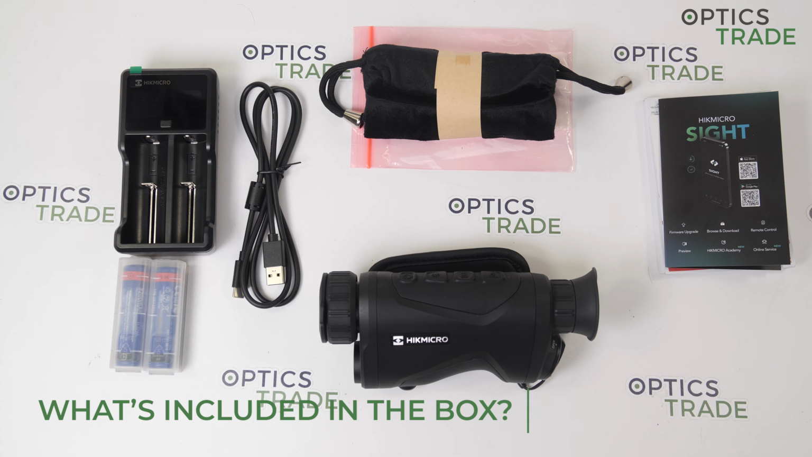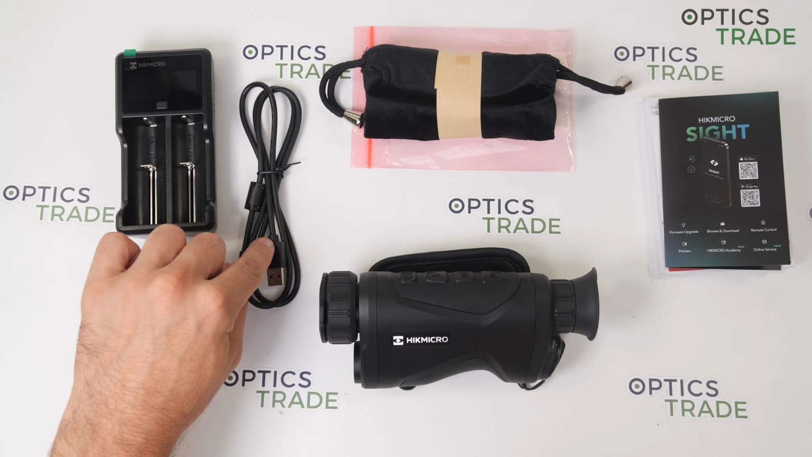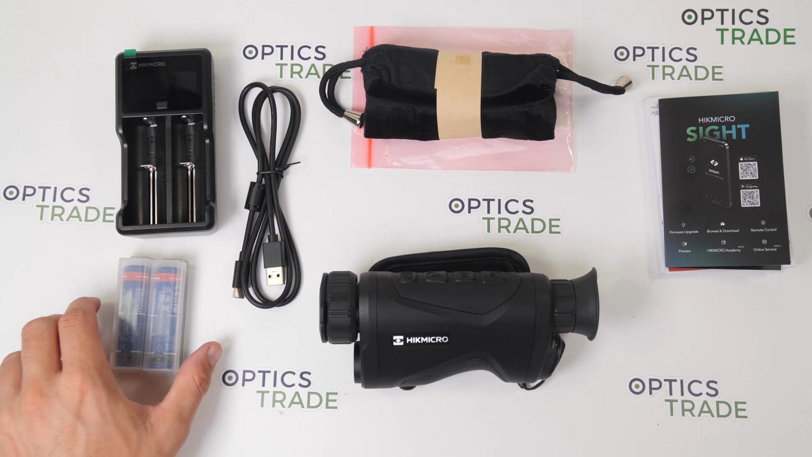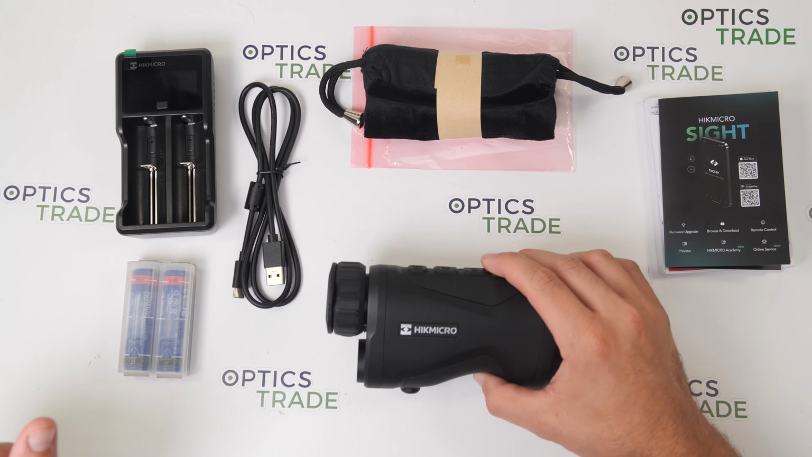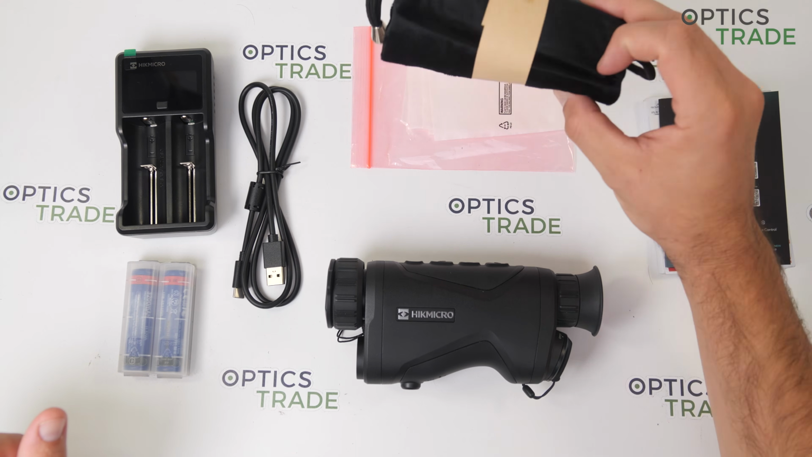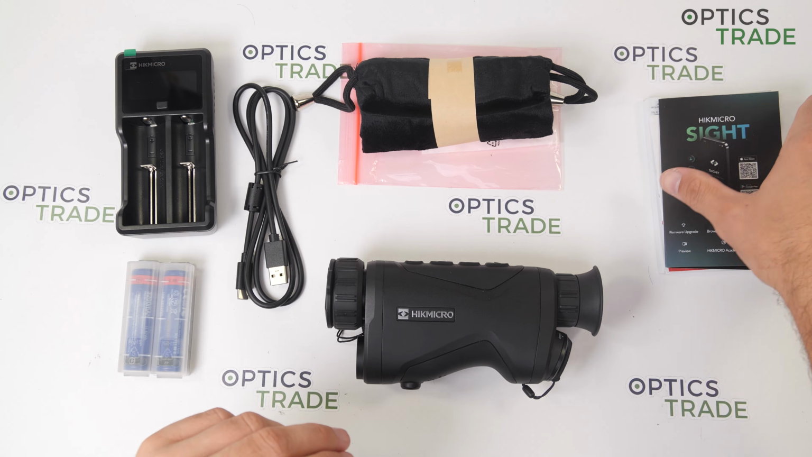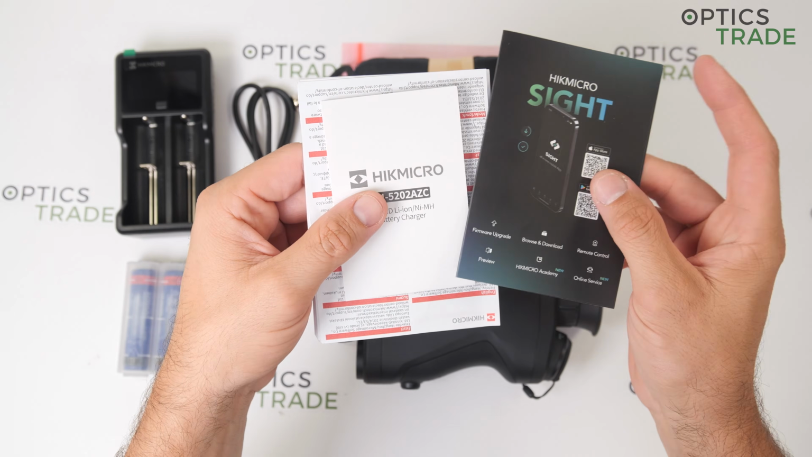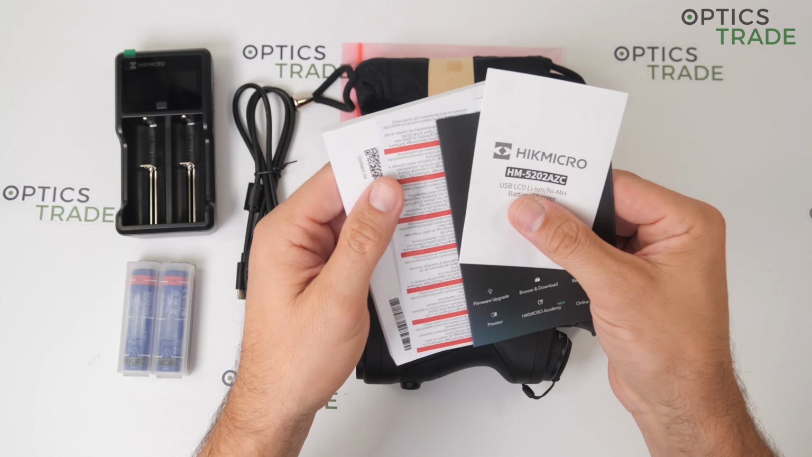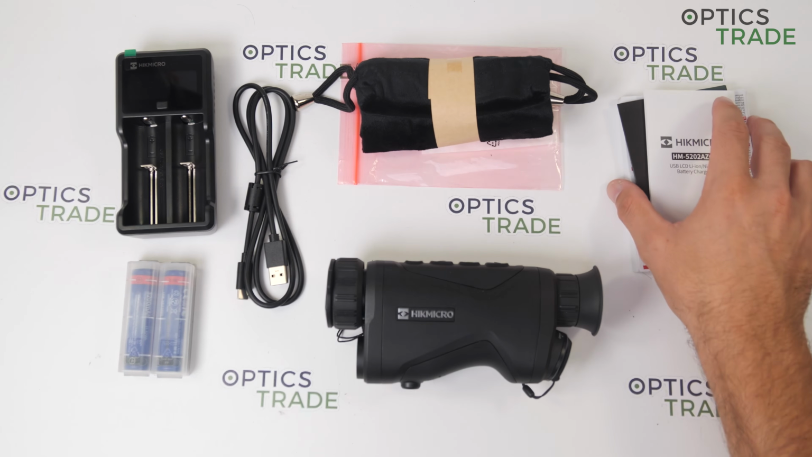Now, what do you get with the device? First of all, a charger with the USB to USB-C cable, 2 additional batteries, and one which is in the device itself, of course. Then a carrying bag, and also a cleaning cloth, and then also an instruction manual on how to connect to the app, how to use the battery charger, and so on. So everything you need to know about your new device.